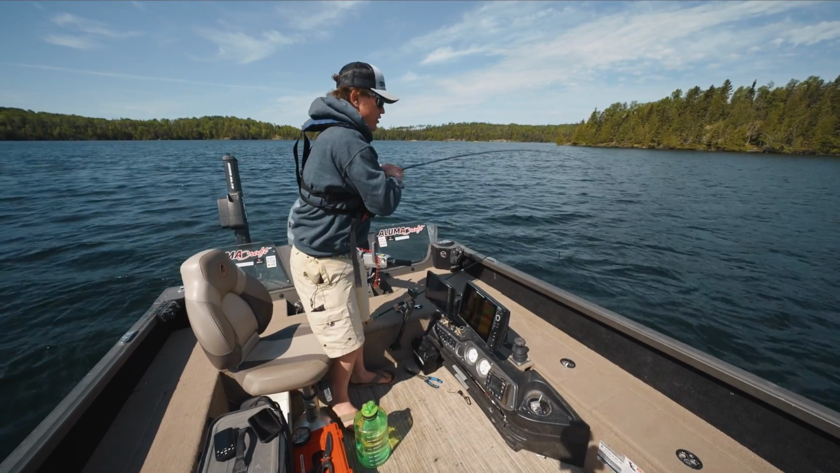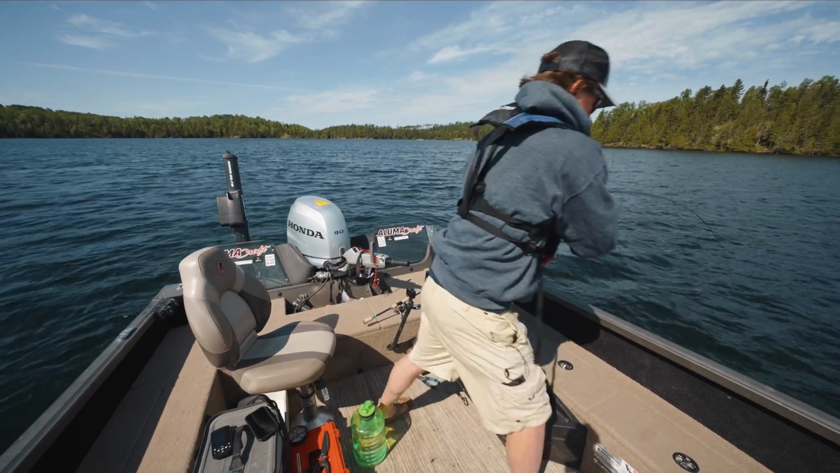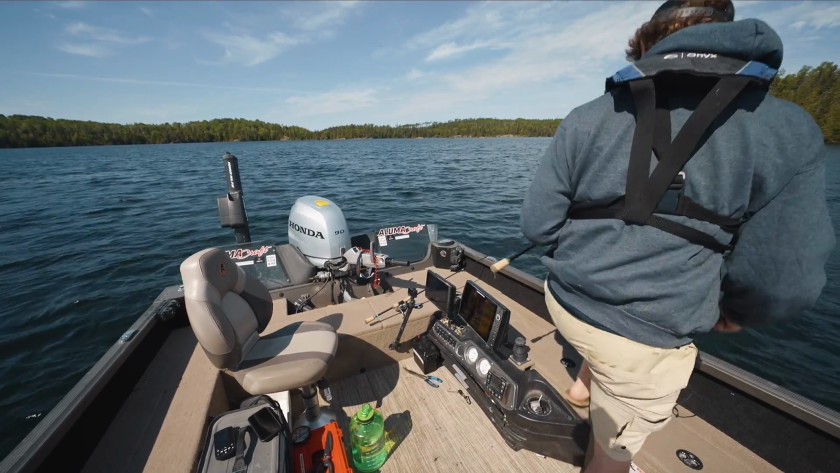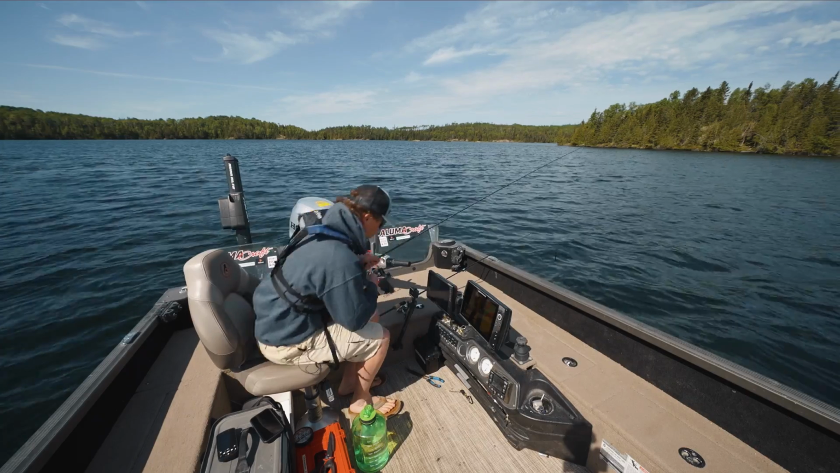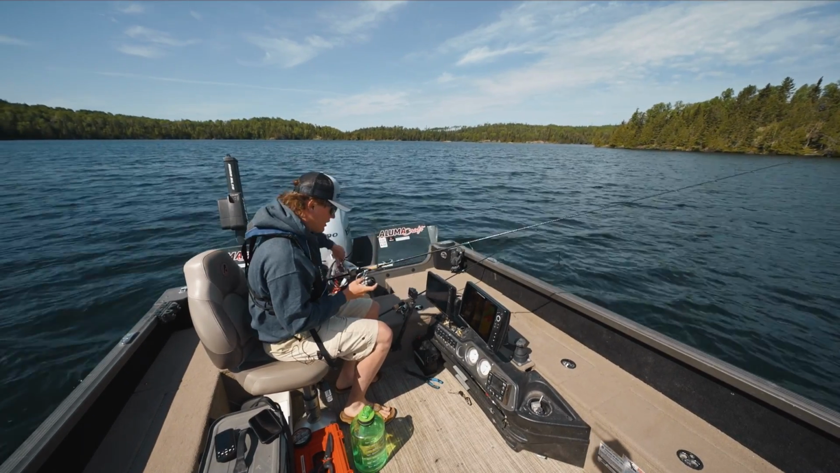Yes, right under the boat. This is some weight. No, no, no, no. Ah, no. I was thinking first walleye right there.